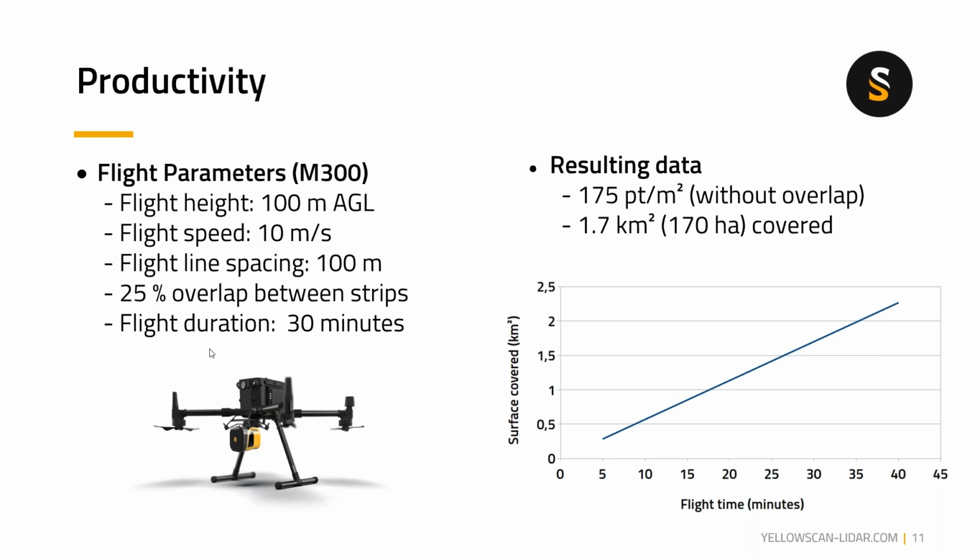You will get a flight duration on the M300 of 30 minutes. The resulting data will be 175 points per square meter without overlap. This is just a benchmark for you to know how much data you will get. It will cover 170 hectares.